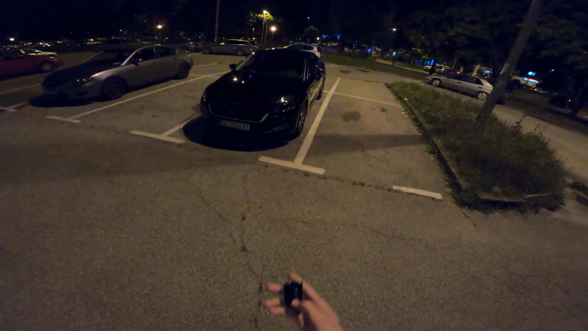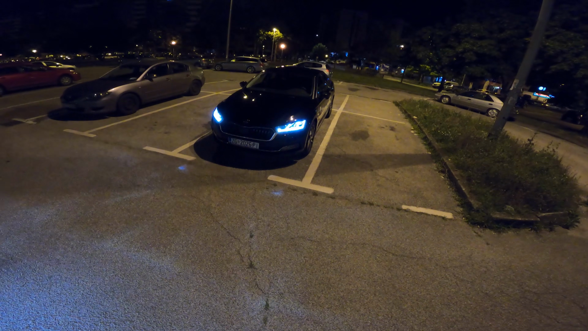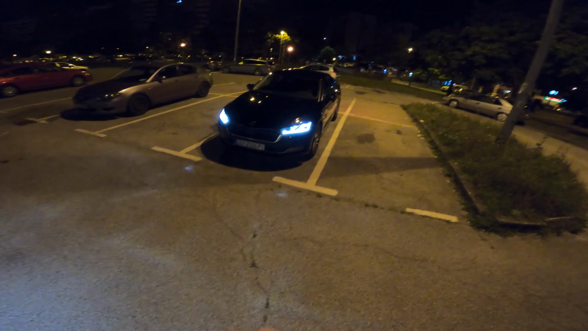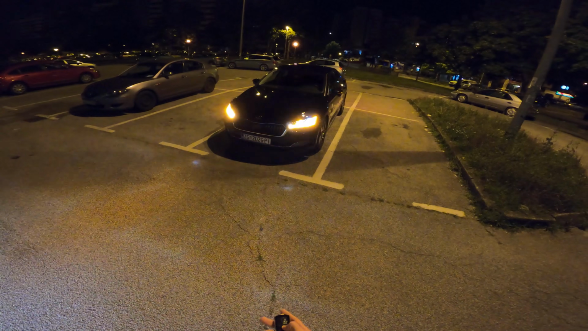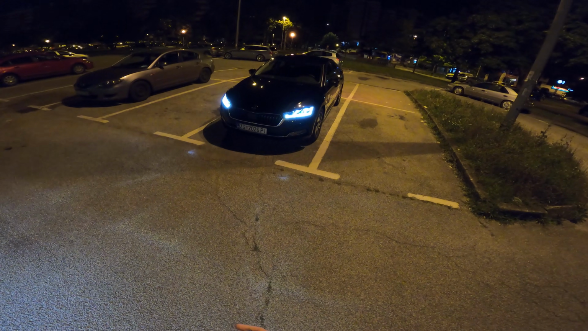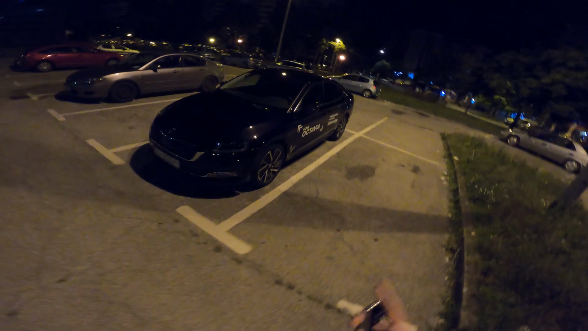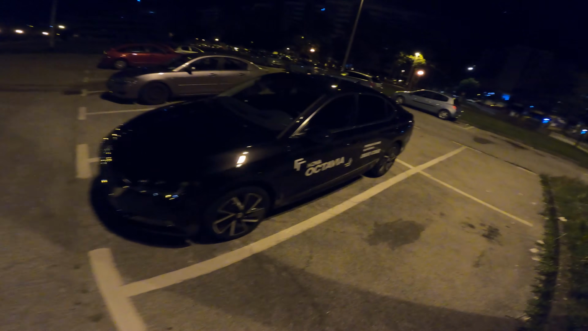And if I press again the unlock button, you can see the front matrix LED lights that turn also into turn signals. So very beautiful. We're gonna see the performance in the pitch black. This car is also equipped with the heads-up display. So let's, without further ado, jump inside and start driving.